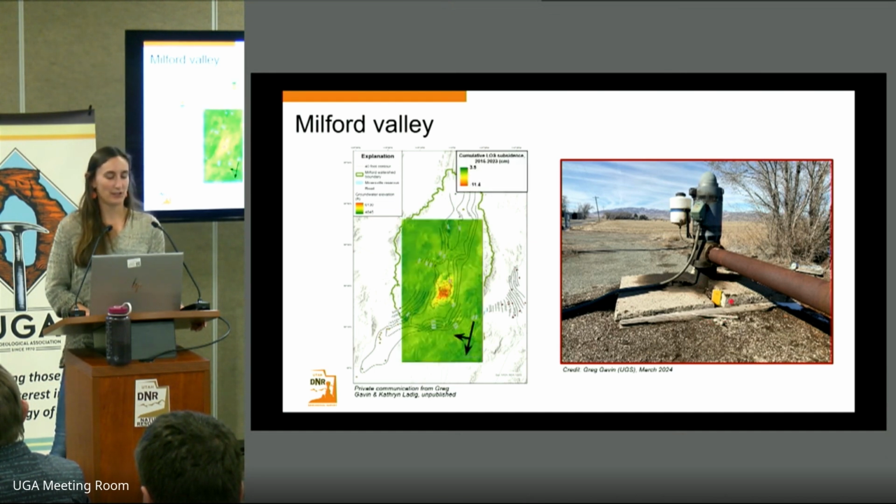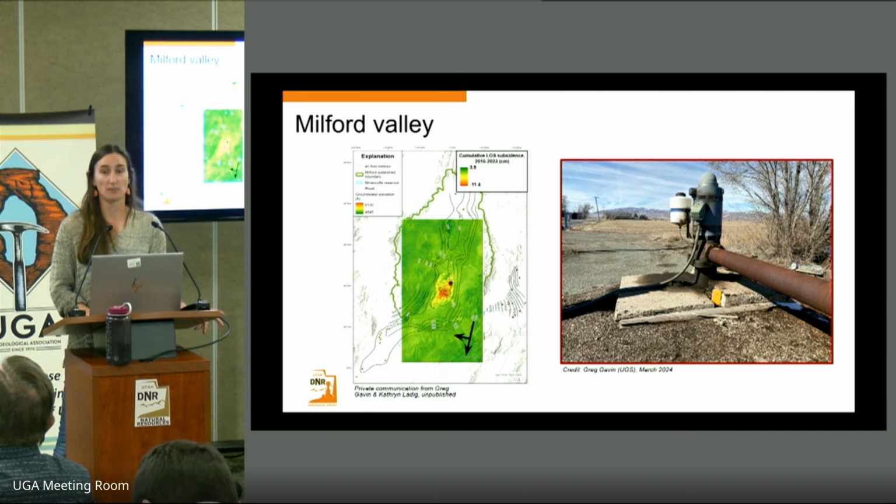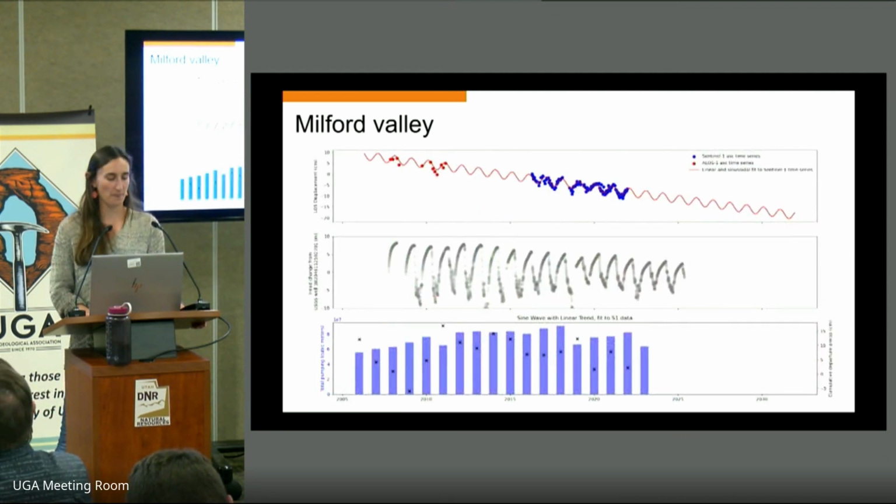If we overlay cumulative subsidence in the area, we can see that InSAR also measures subsidence around the agricultural regions. And if we plot a point that coincides with a USGS monitoring well, we can compare that InSAR measurement with the head change measured at the well over time.